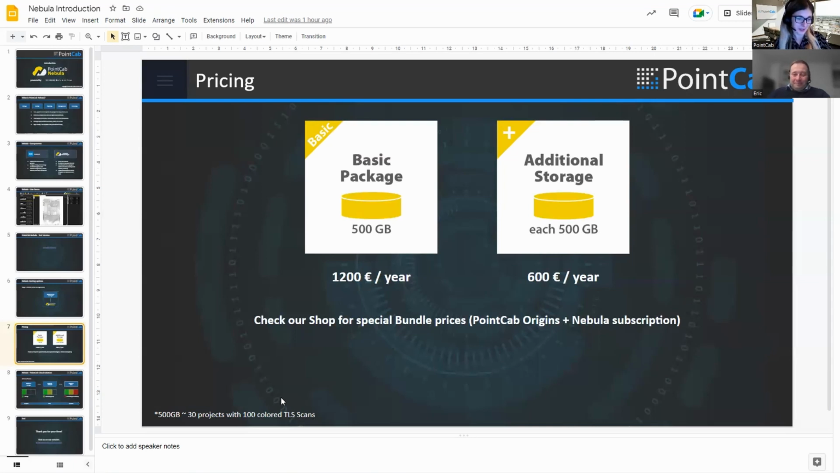Point cloud data can be huge. It depends on the format the user decides on and how much data the sensor captured.